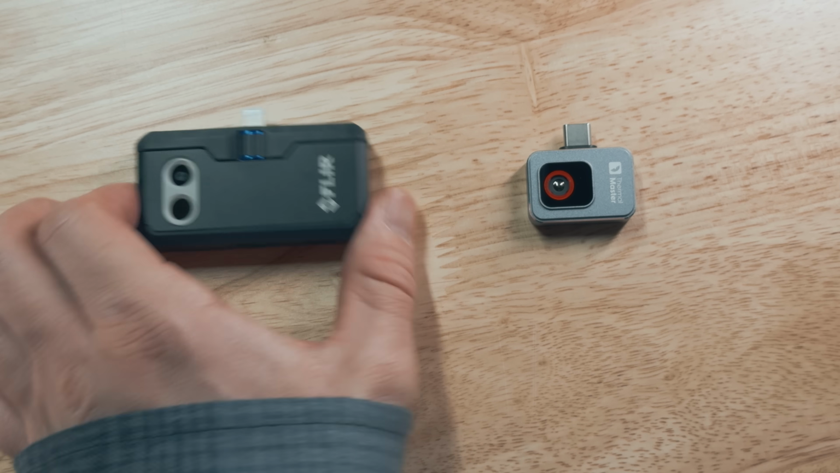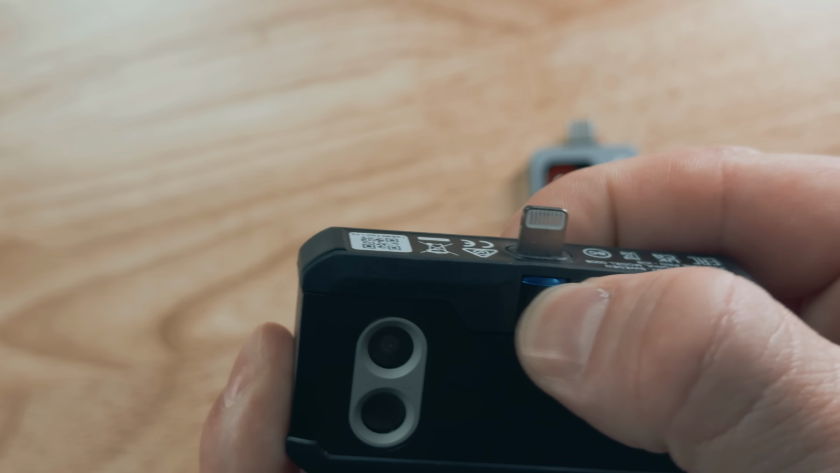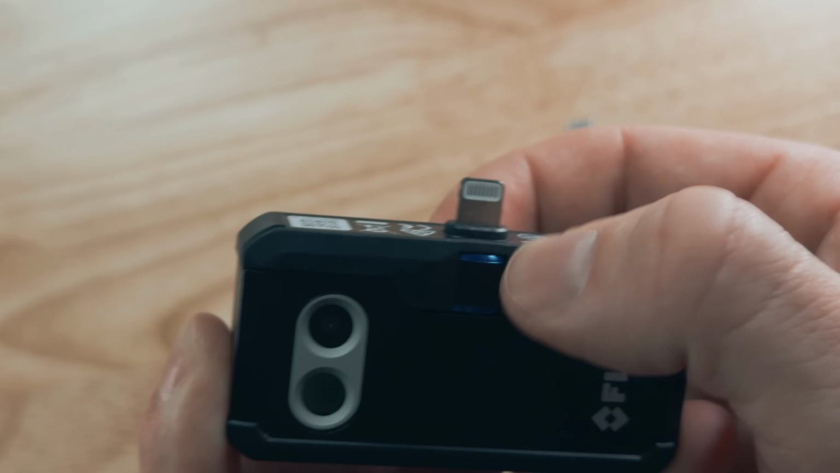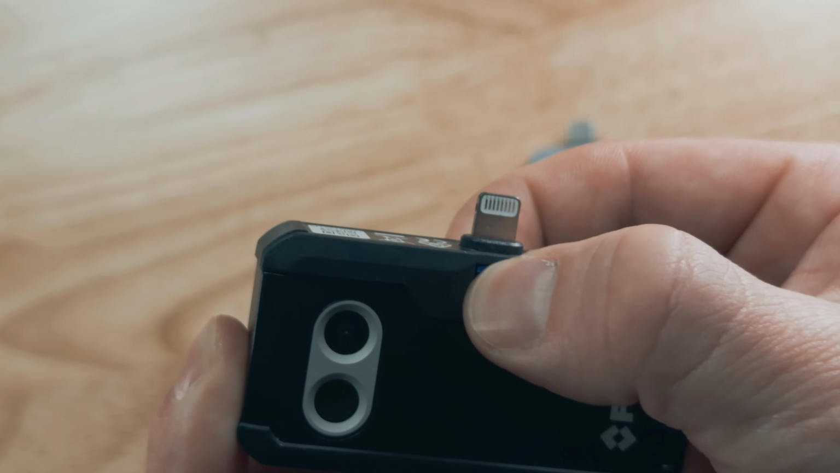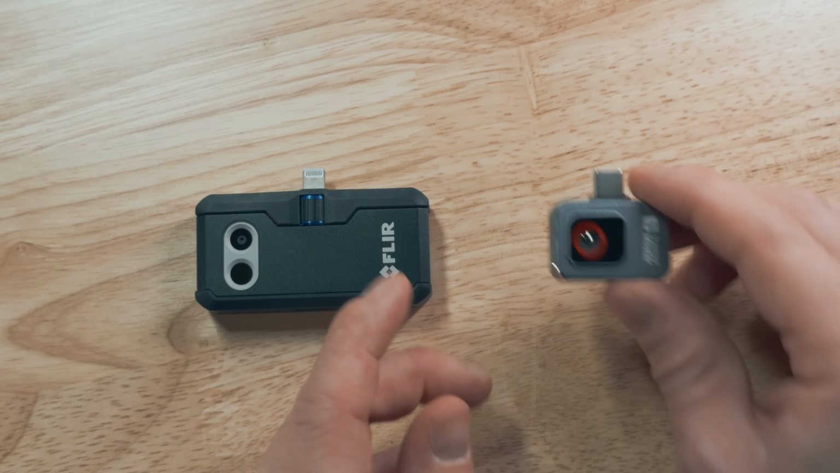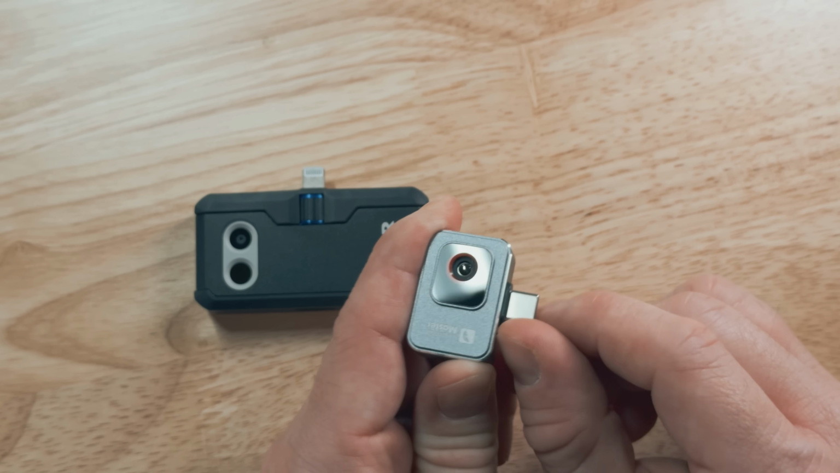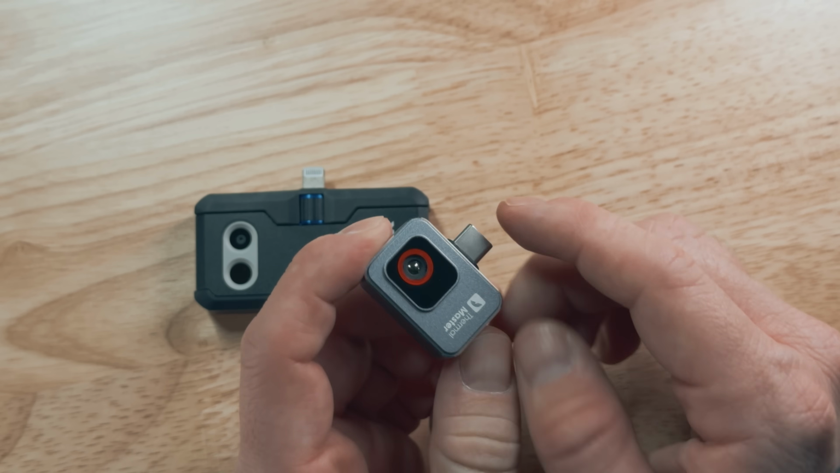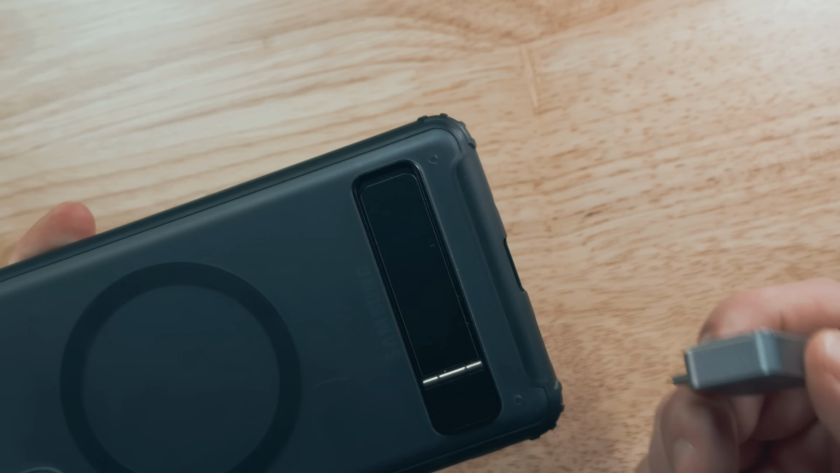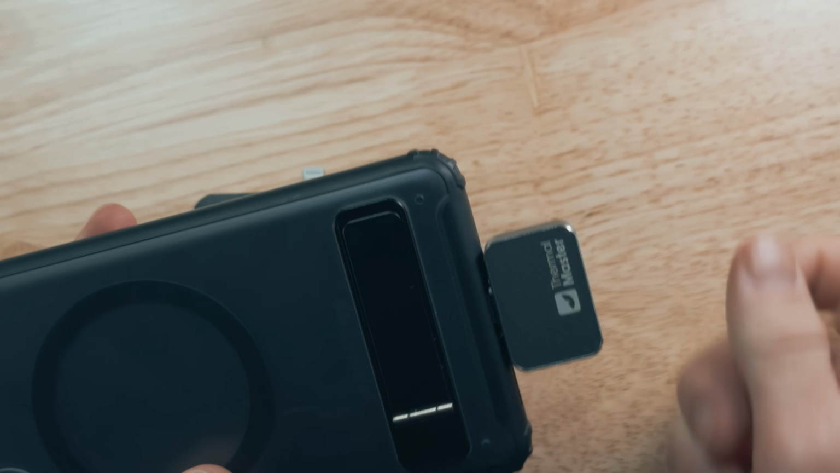The Flir One Pro does have this nifty adjustment on the connector, so you can fit your phone perfectly. Like if you have a really thick case, you can lift that up so it fits nice and firmly flush. However, the P2 doesn't have any kind of adjustment. It does have a little bit of a raised section. I wish they would have raised that a little bit more for thicker cases. However, it does fit this Android S20 FE with a case, just barely.